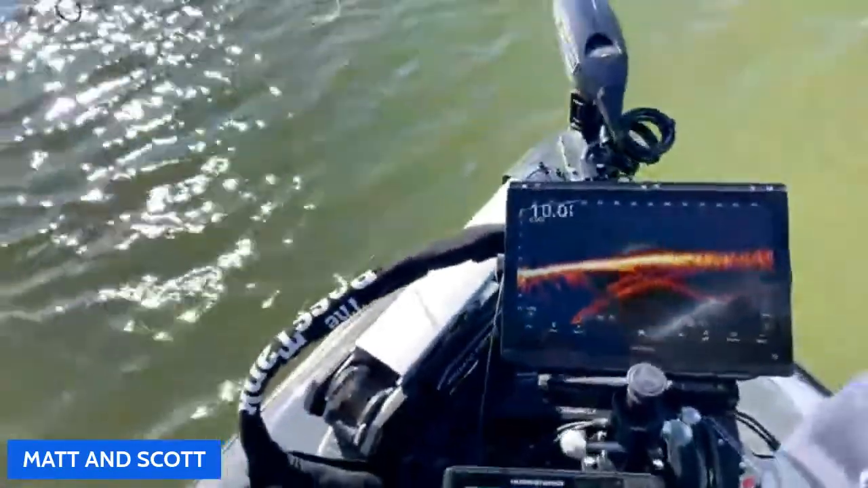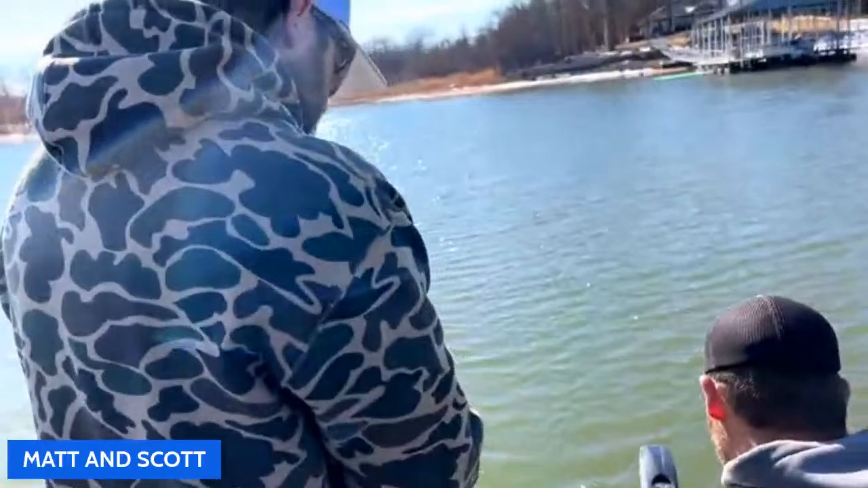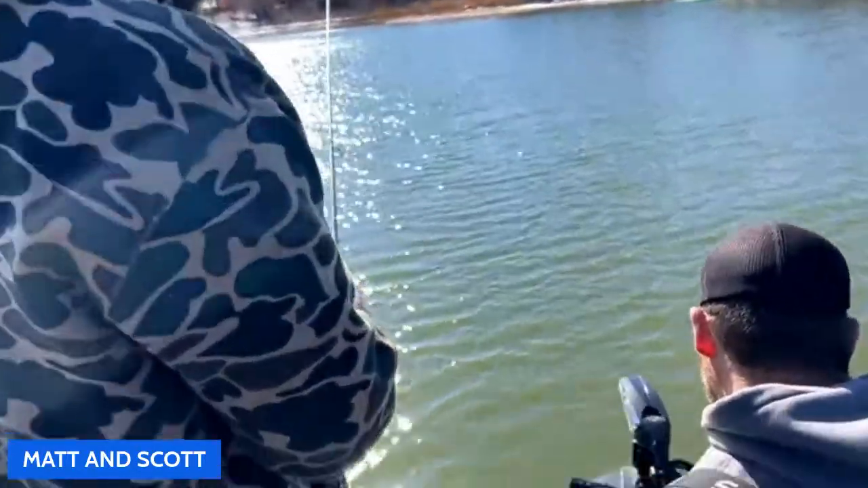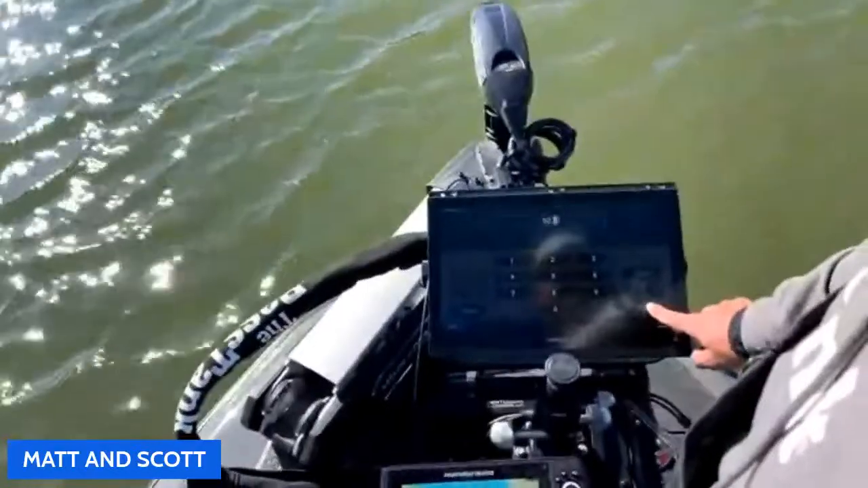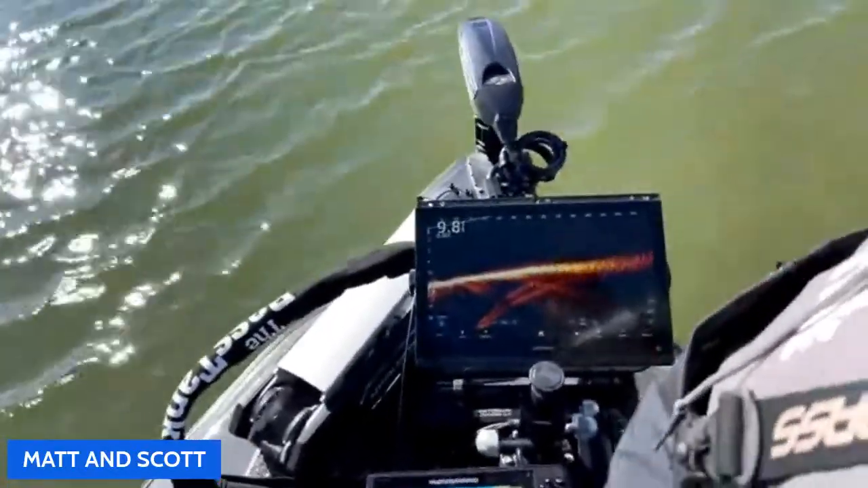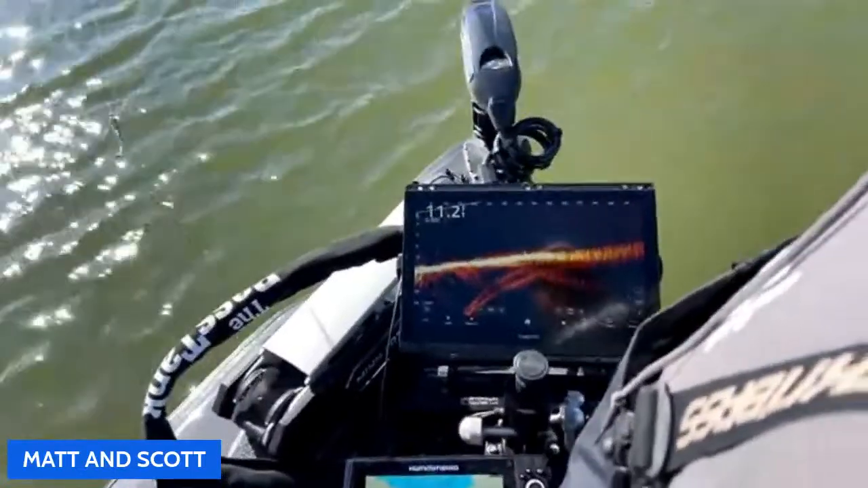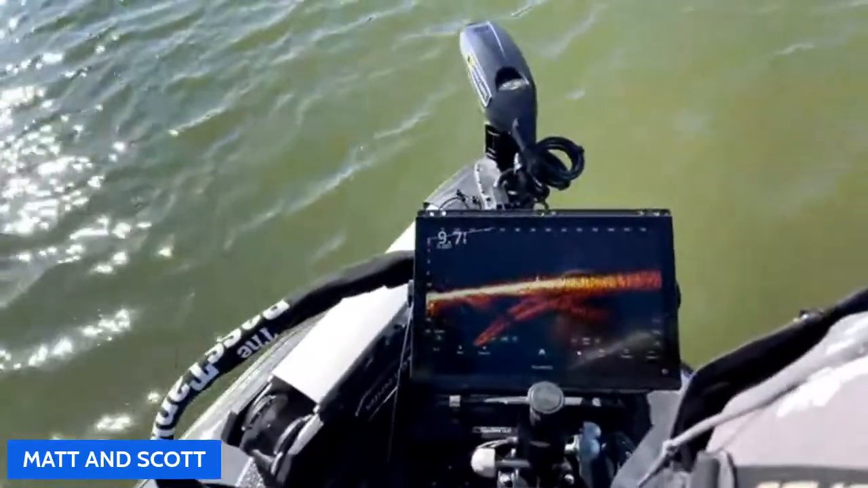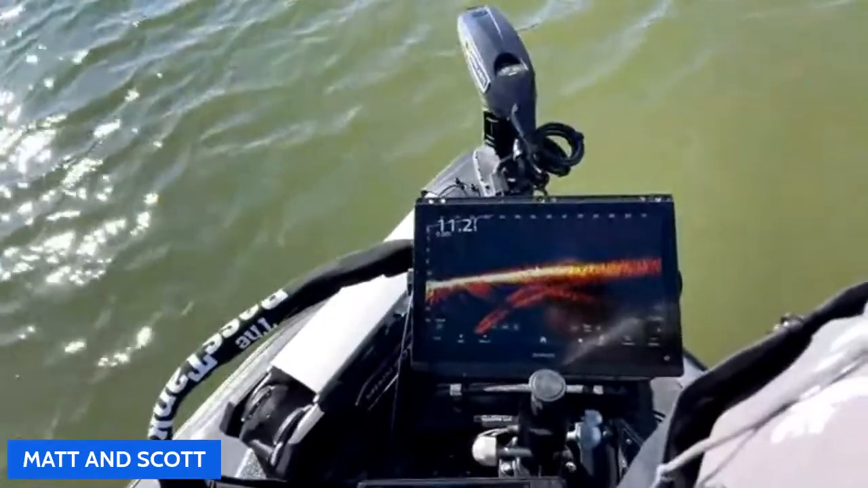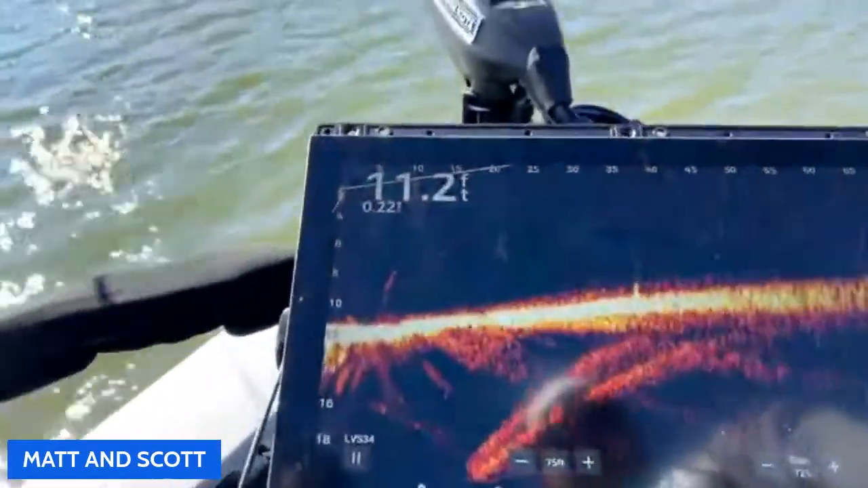I probably need to change my install depth too, because I'm not really seeing the splash. Correct. And talk about how key being able to see that splash is. I feel like that's the most underrated thing. Oh, absolutely. That's the most important thing as far as maximizing your efficiency. And say you've got a target like that right there. If you don't see the splash, then you're off. There we go. There's the splash, just like that, just changing the install depth right there.